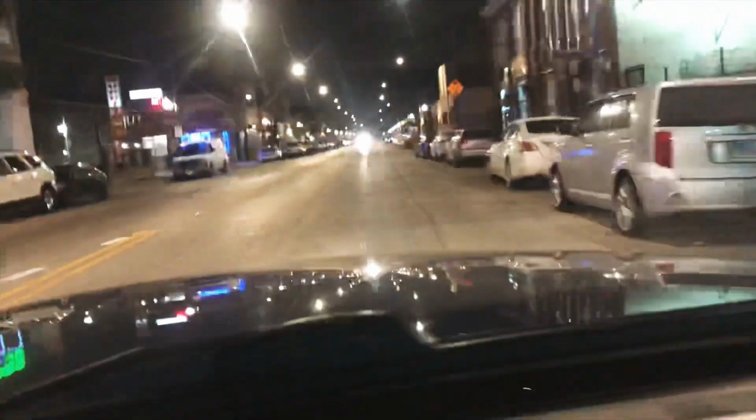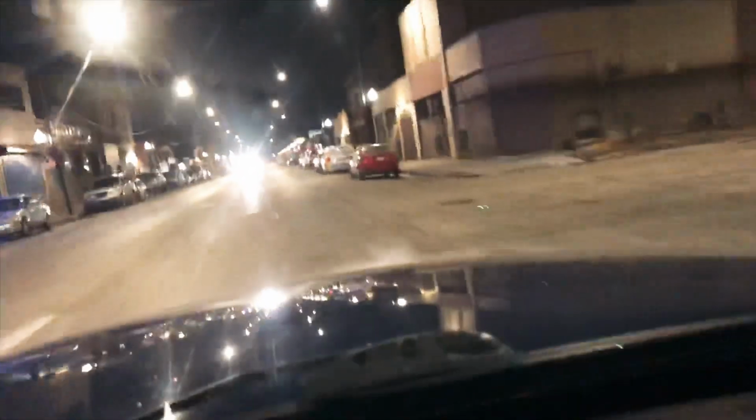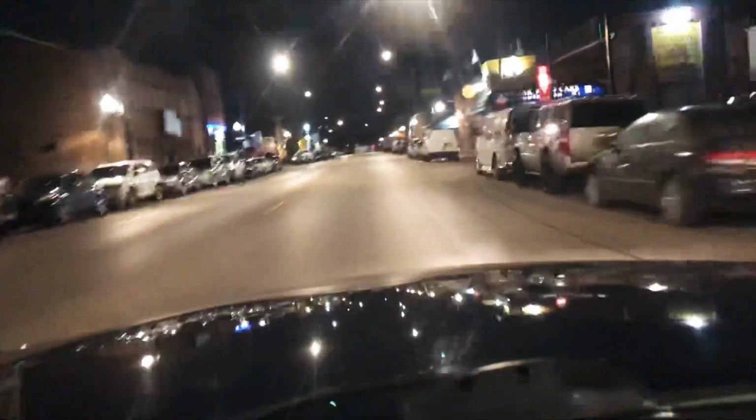Let's go. You guys, lights, headlights of the oncoming traffic. Yeah, the glare is crazy.